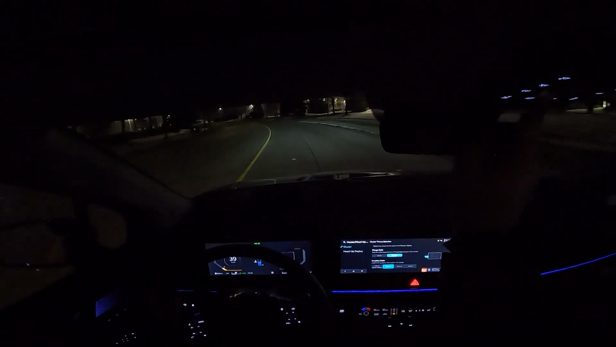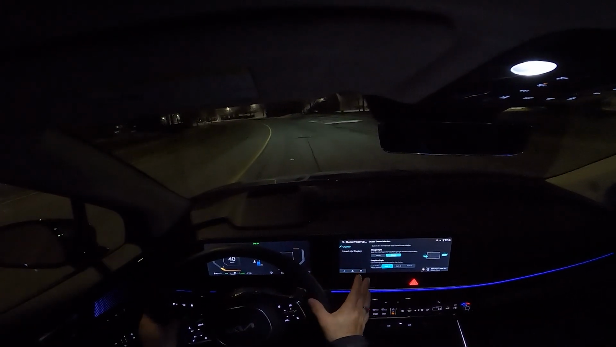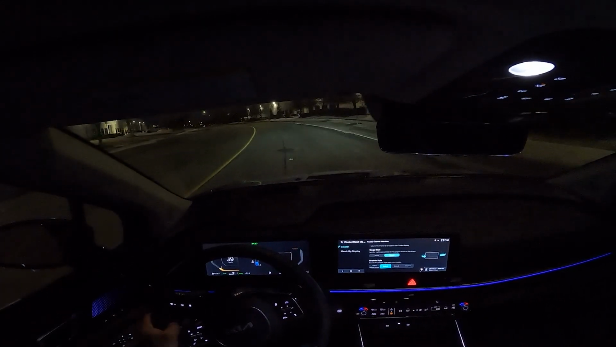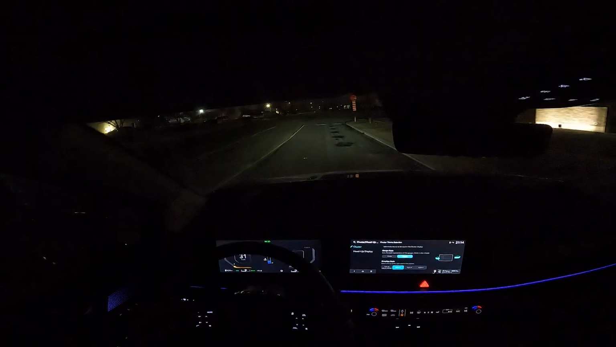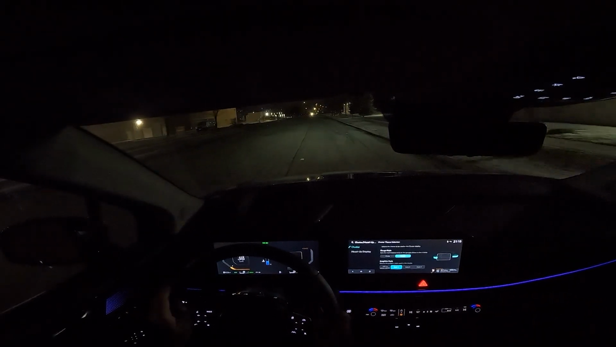I'm going to quickly pop the dome light on. So that's what we're looking at here. So again, you have your 12-inch infotainment system, you got your ambient light, you got your media and HVAC panel, you got your wireless charging tray down here, and the lights on the steering wheel for the controls, very easy to see, very easy to maneuver. No issues, no guesswork. That's going to wrap it up for the night drive for the 2025 Kia Carnival.